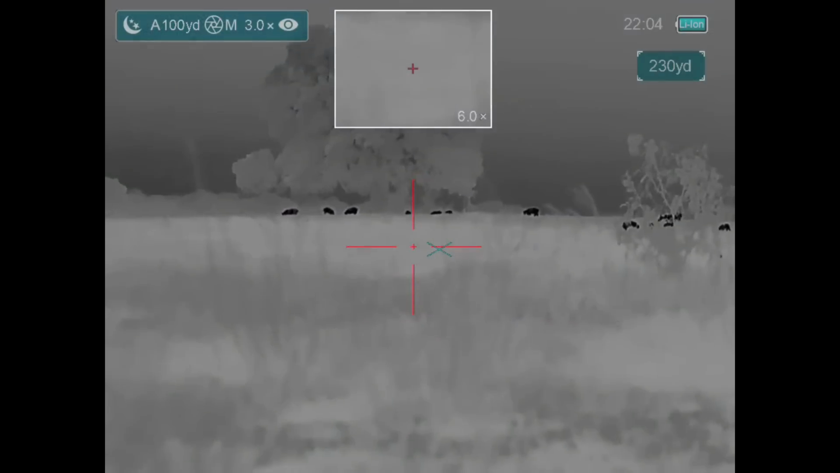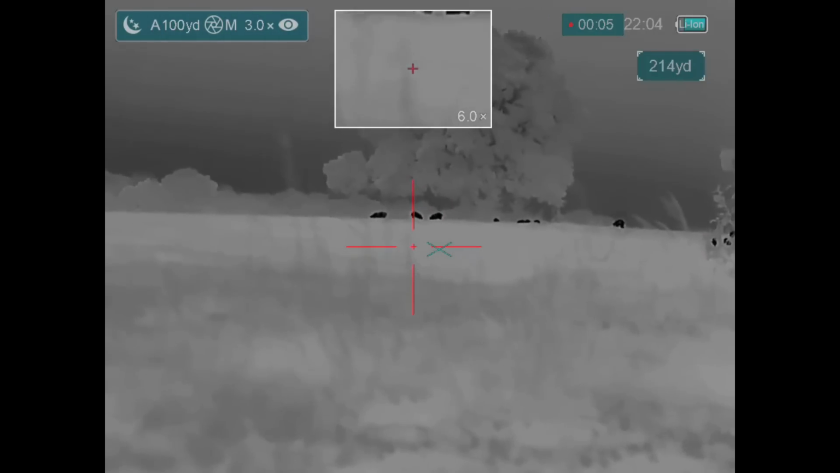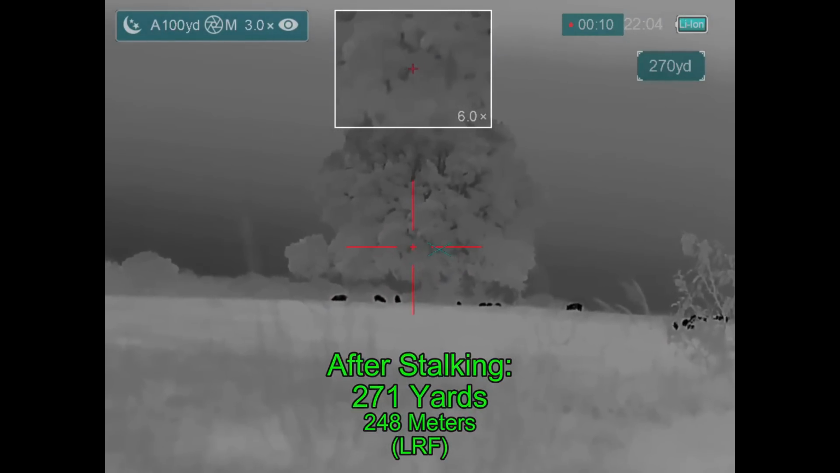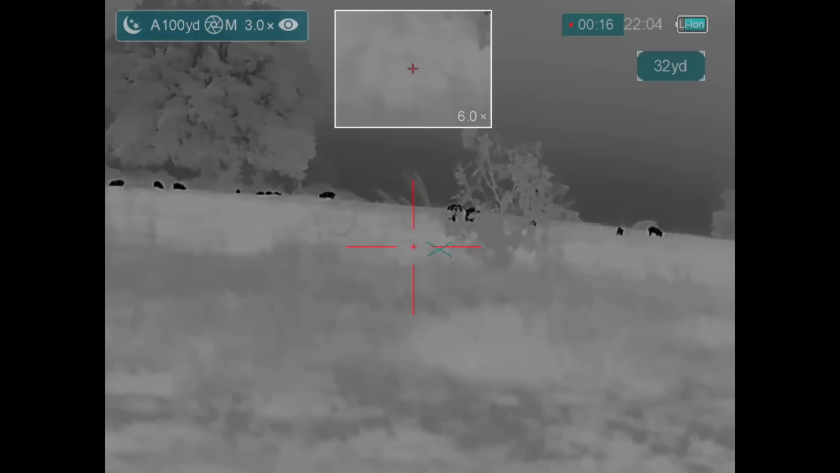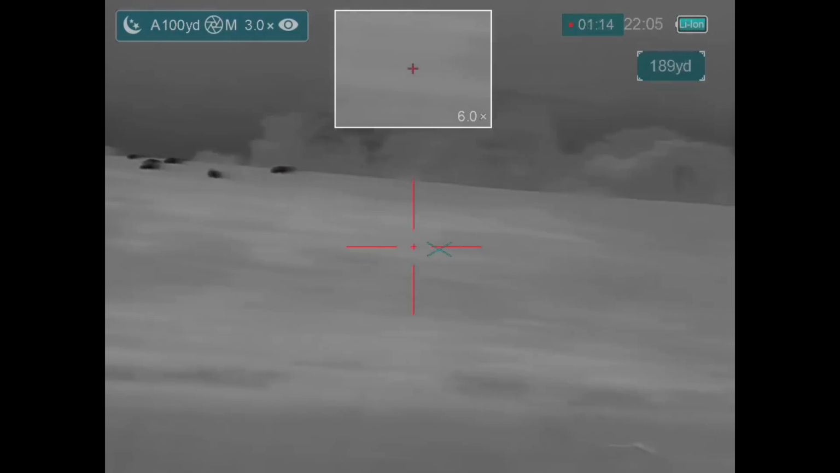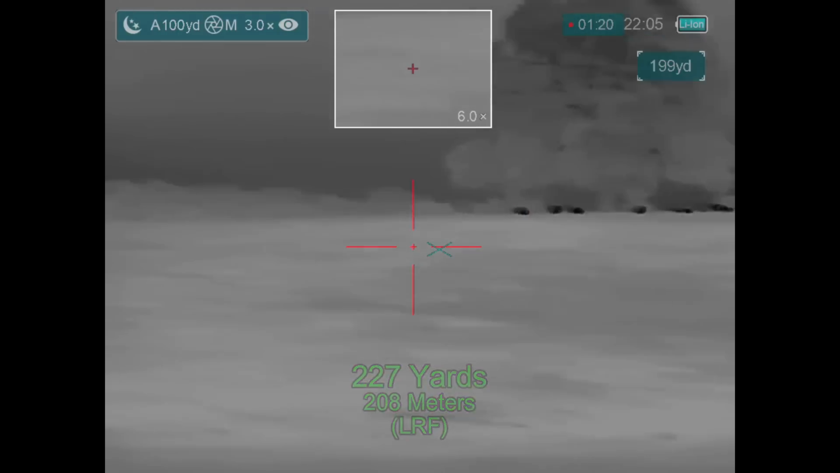That patch of rooting I set up and was watching, doing my scans, when I noticed hogs in another pasture about 800 yards away up a hill. And here I'm getting a range on them. I can't get the range on the hogs themselves, so I picked the tree that they're underneath, and it's out there at about 270 yards. Between the hogs being silhouetted across the horizon and shooting over a hill, and the distance being further than I would like, I'm going to continue to move up. Still having the same problem here.